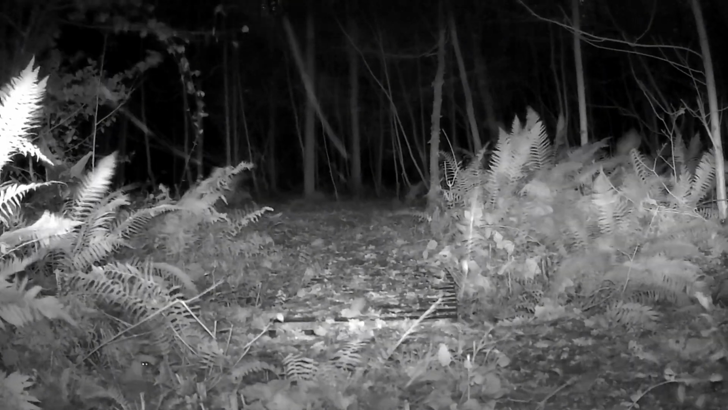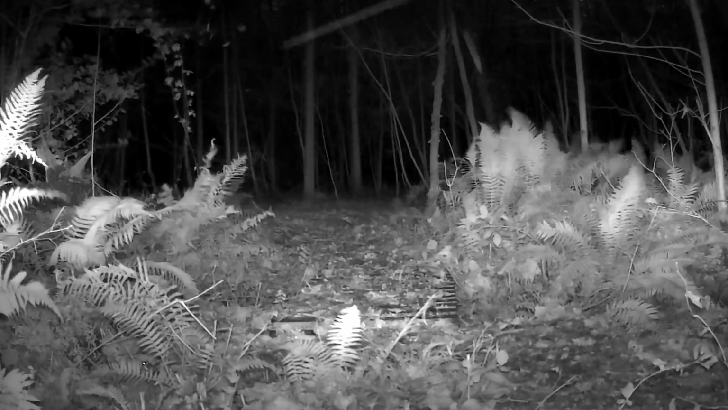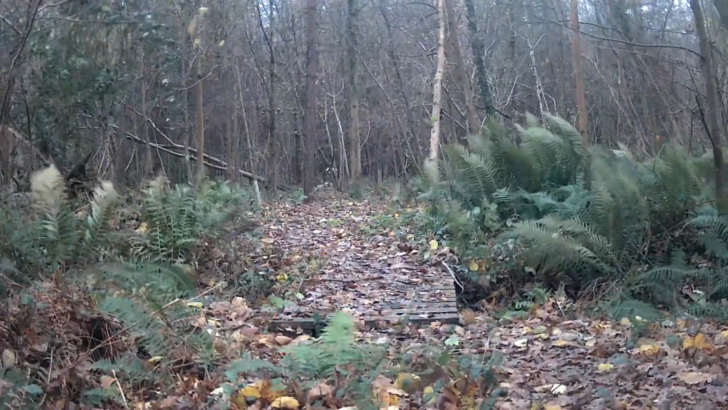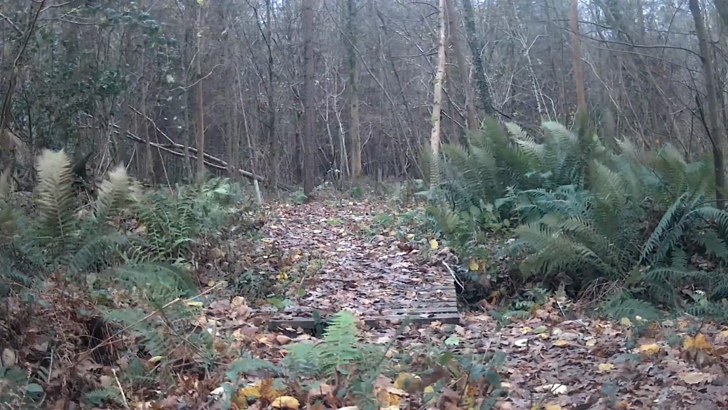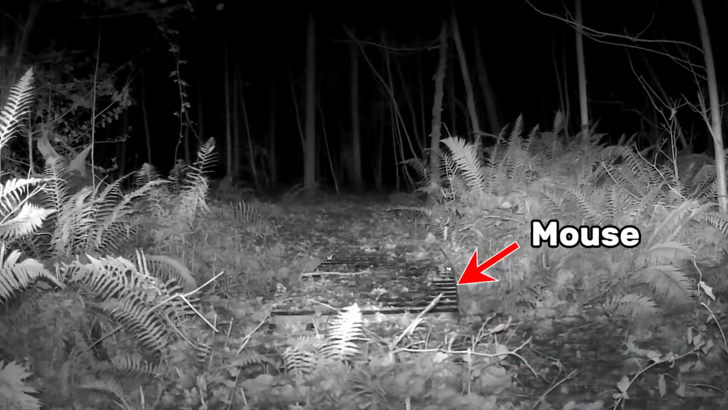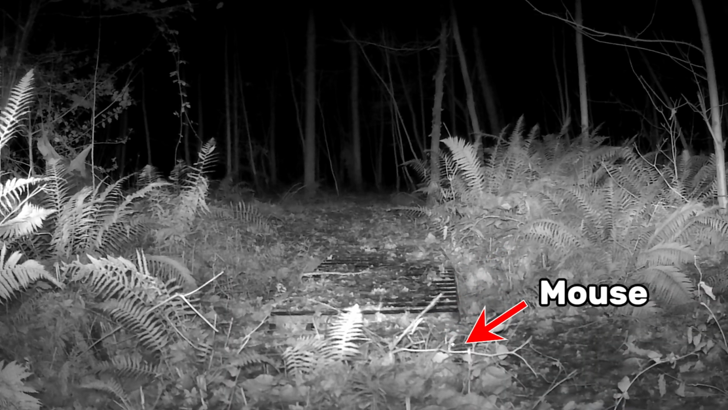So this is Storm Dara. It started during the night and carries on through the day. It's actually pretty brutal and caused quite a lot of damage. I have a separate video on my channel which I'll link to above that you can watch. You see our little mouse friend is back.